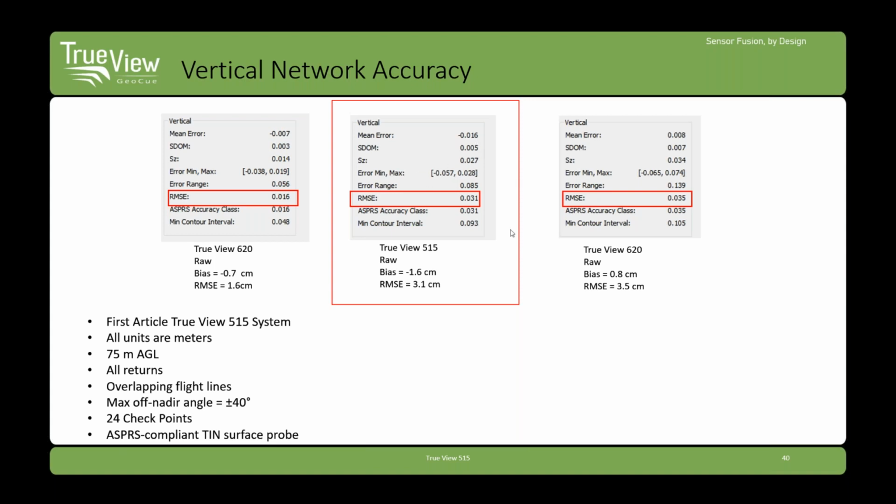And there are tools within TrueView Evo to debias LiDAR data. And we've got a root mean squared error of 3.1 centimeters. So this is for the TrueView 515. Quite nice. This is very nice for a sensor of this class flying at 75 meters AGL. Now I've got this mislabeled on the right, but this is a TrueView 410 flown over the same area. And again, we have very low bias in the TrueView 410 with a root mean squared error of 3.5 centimeters. So that's quite nice results for the 410.